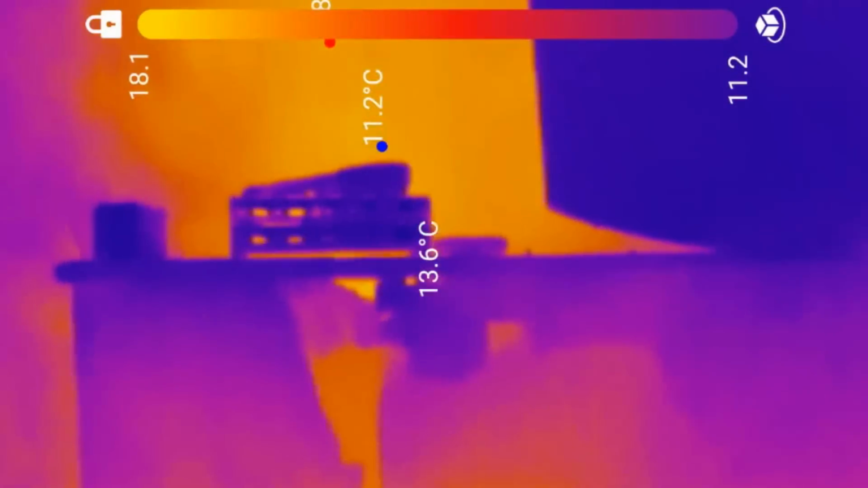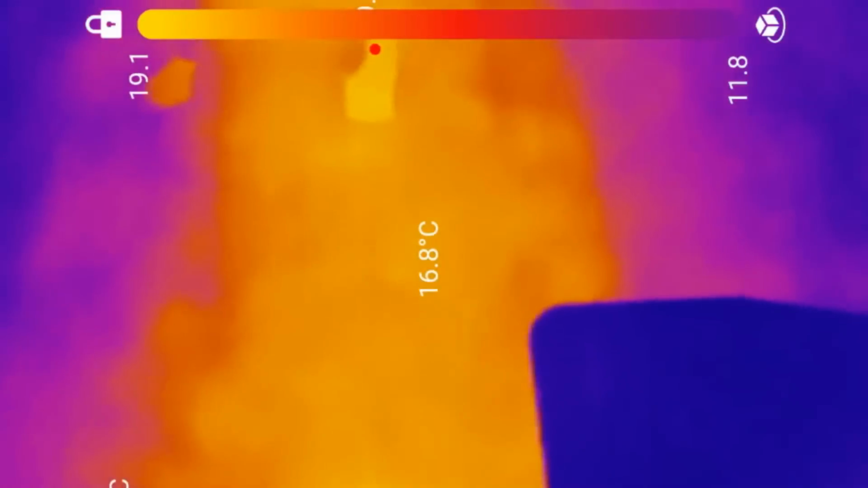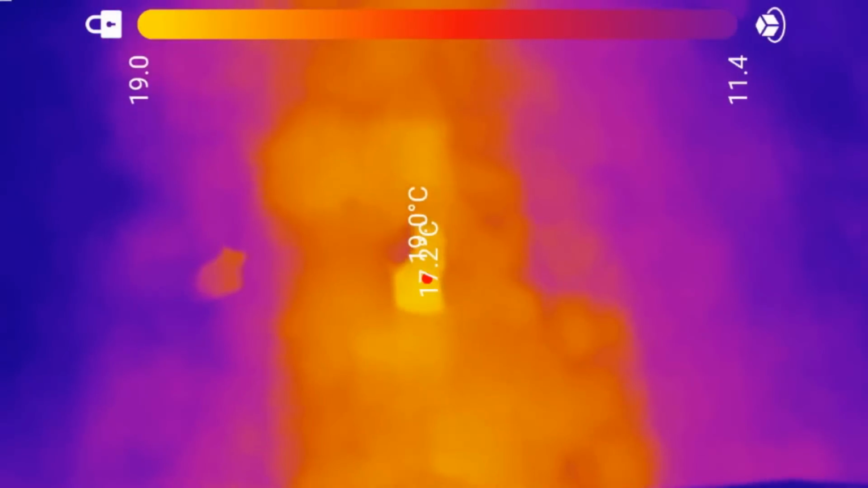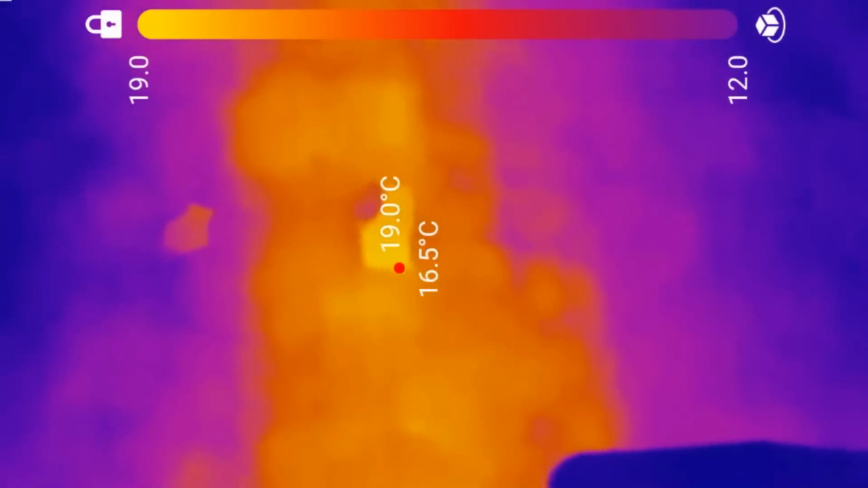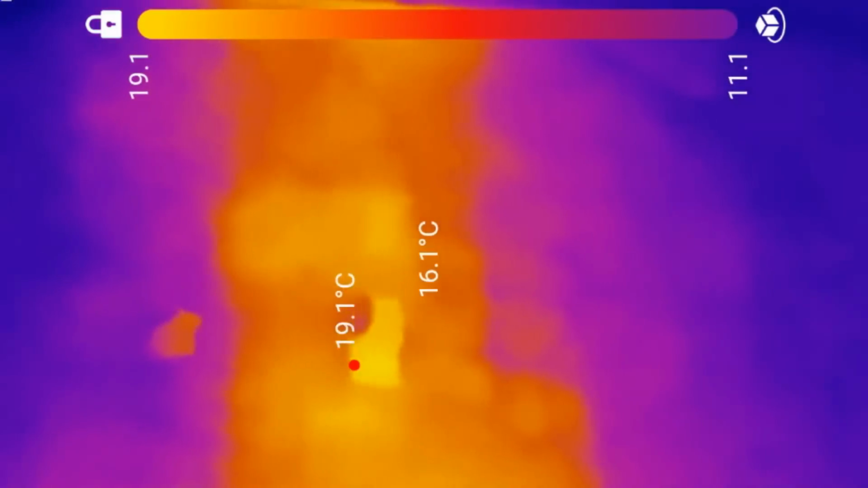You can see the lime thins there. That goes up to 19 degrees. That's where the partition was held in place. Yeah, it's probably good for finding leaking spots. The smoke. Yeah.